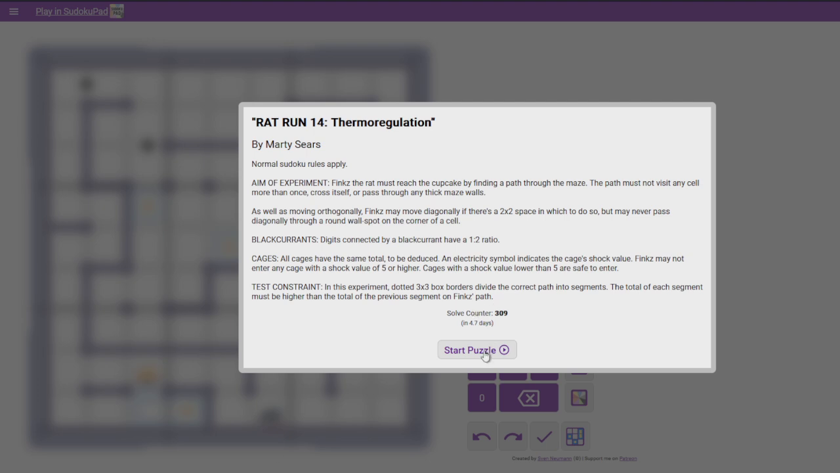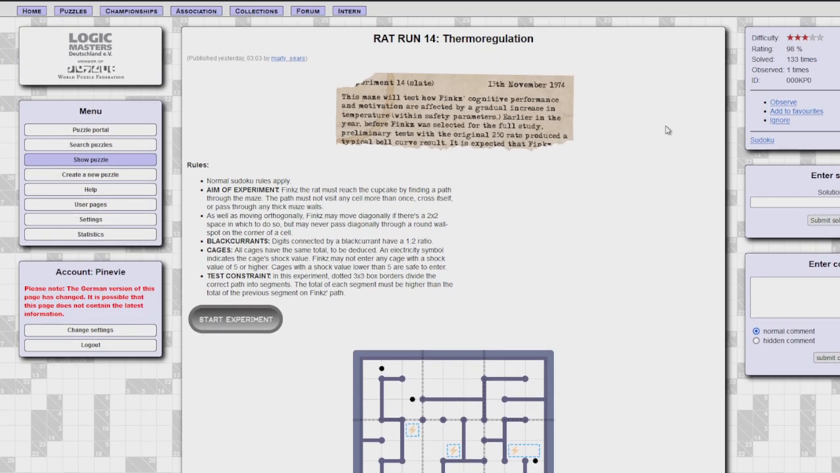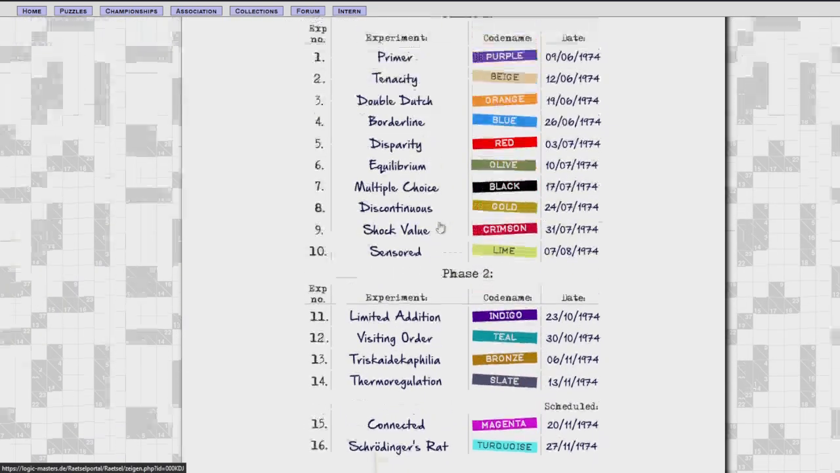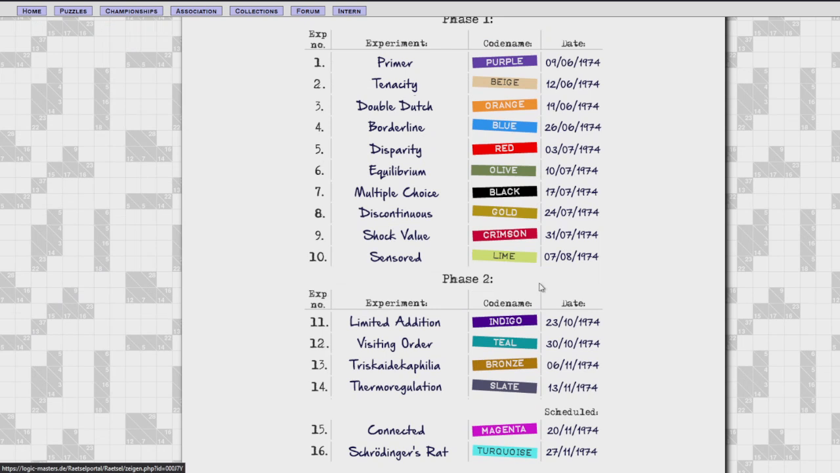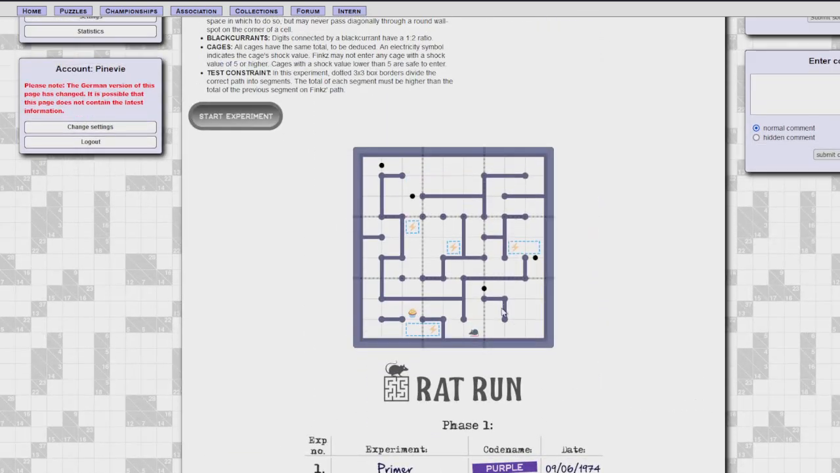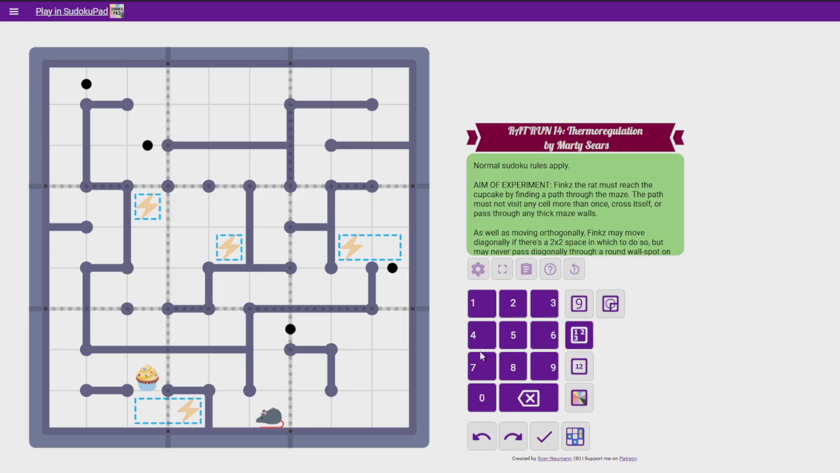rigmarole. Alright, so, Rat Run 14. If you haven't been here in the previous videos, we're back to Rat Run. It's the best Sudoku series of all time. It's made by Marty Sears. This is the 14th puzzle. Unfortunately, the 12th puzzle on my channel, but again, it's okay. These are always a blast. These are always really, really good Sudoku puzzles, and I am sure this will be the same.